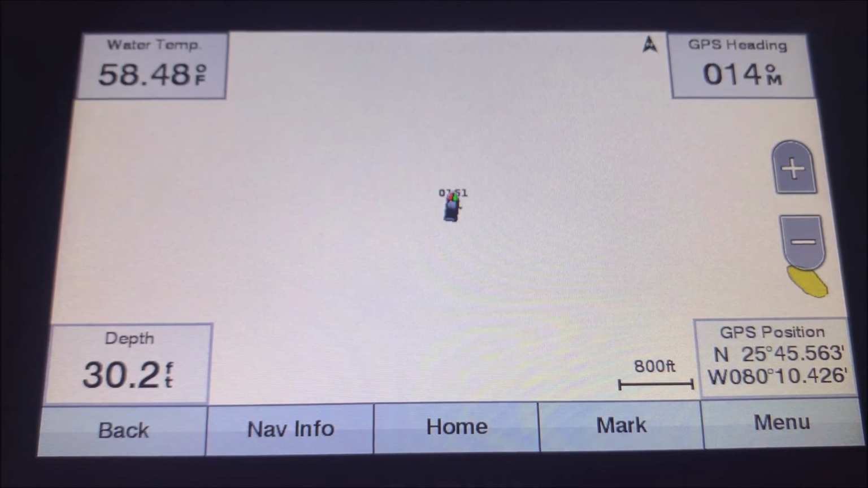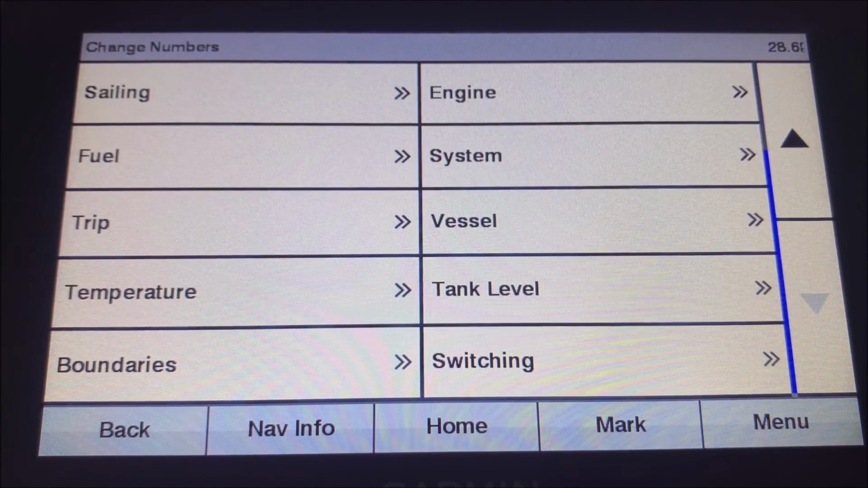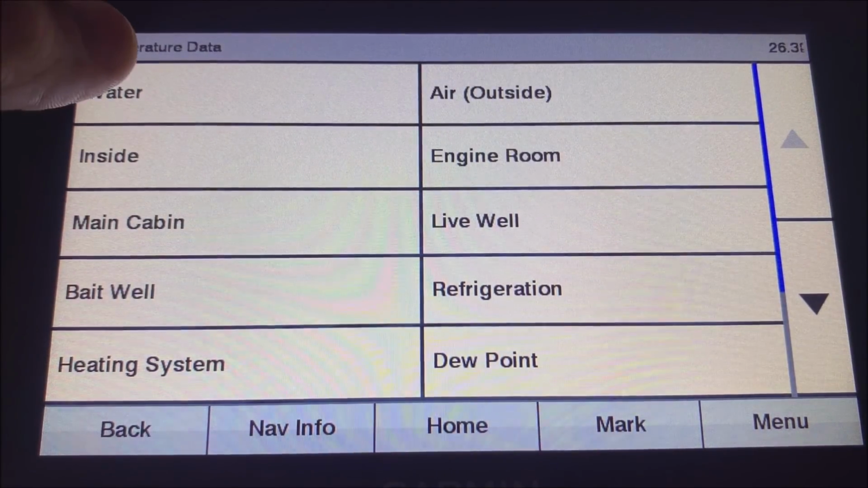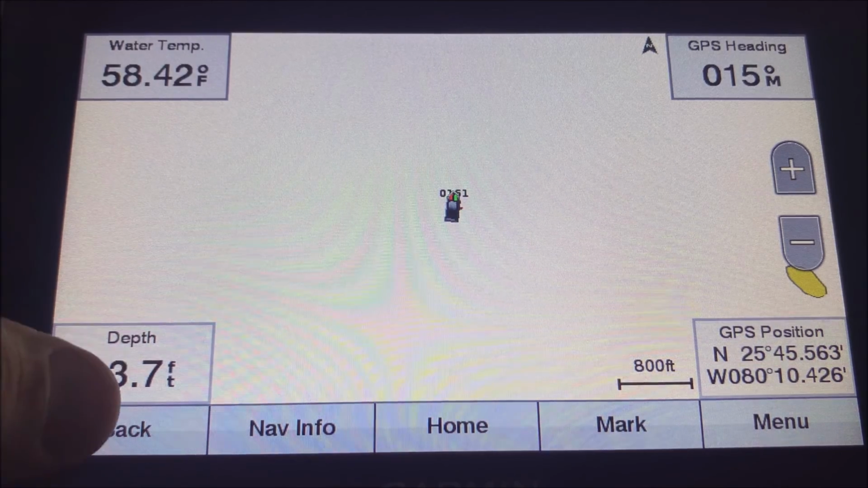So the way you would want to change those, I typically like to have different things up here than what's up here now. So we'll go over how to change those. You're just going to hold this button down, and now you'll come up with this menu that'll go over what you want to put there. Let's say, for instance, you want the water temperature there. So I'll hit temperature and then water. All right, and you got 58.4 degrees.